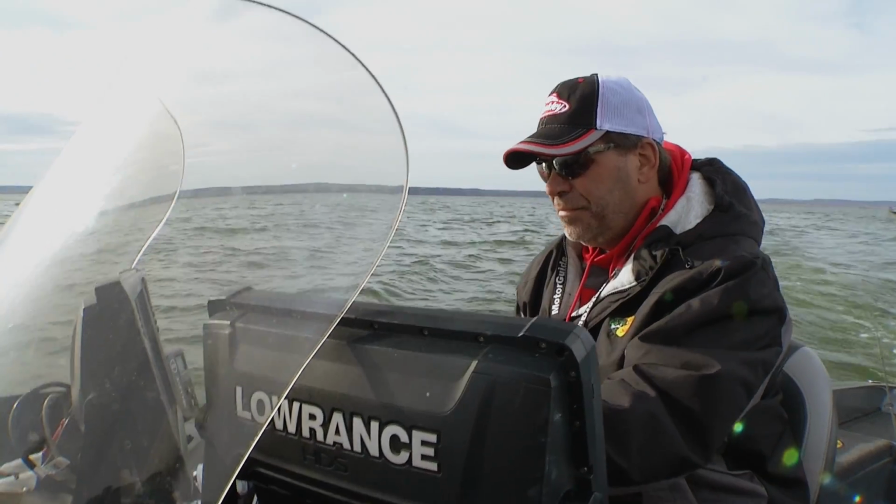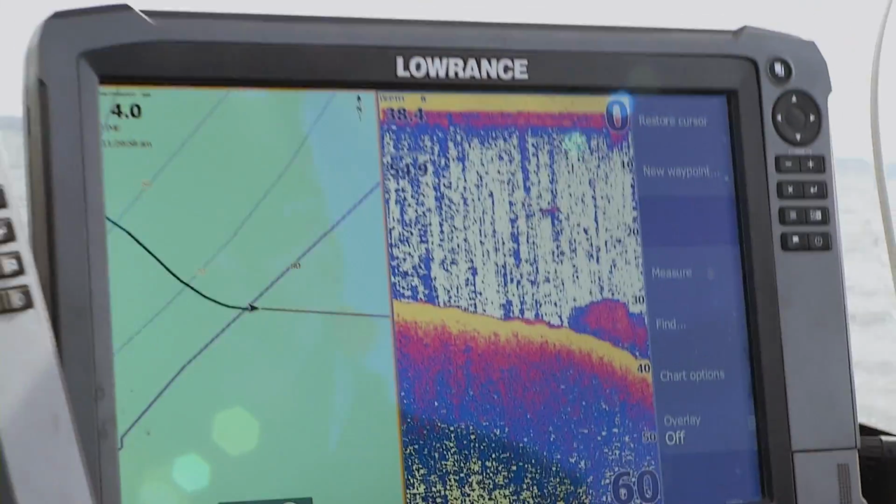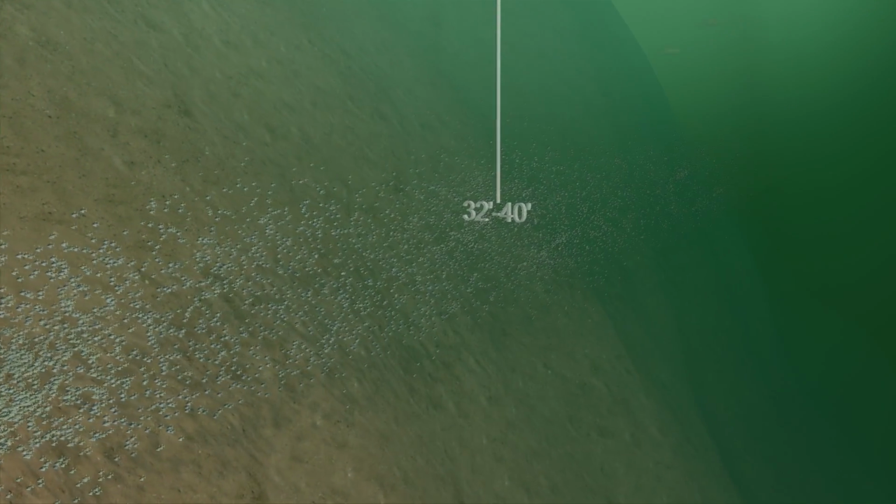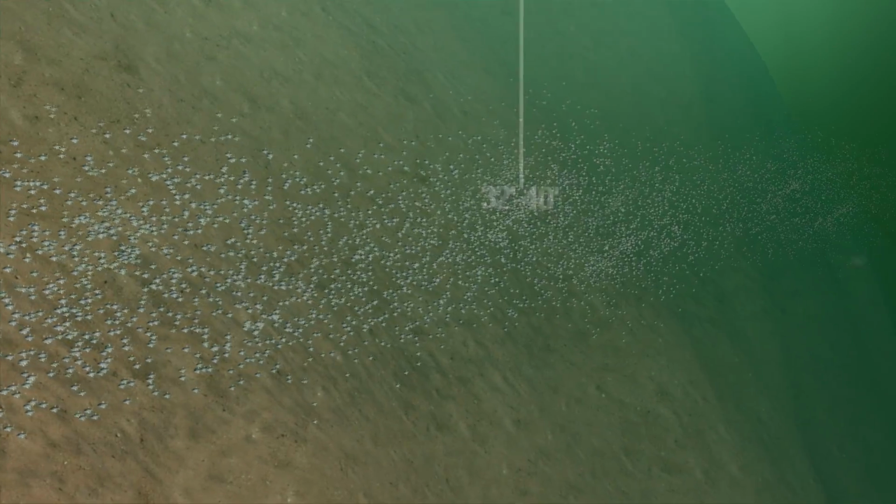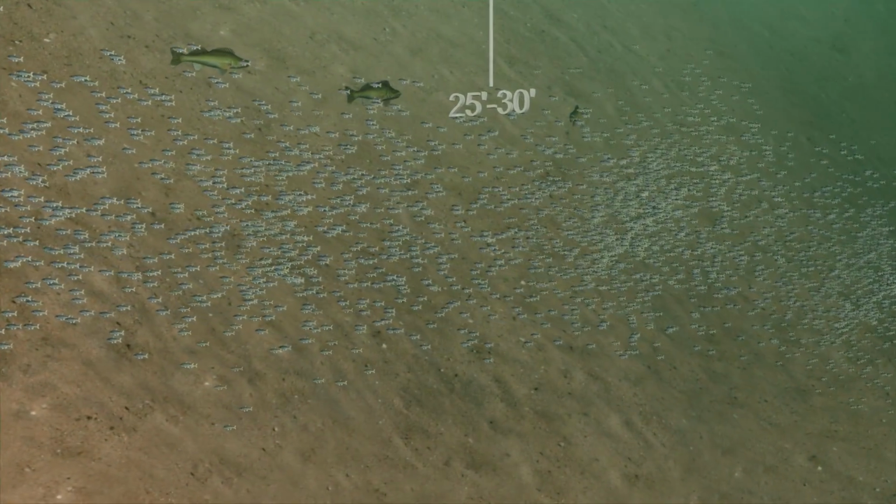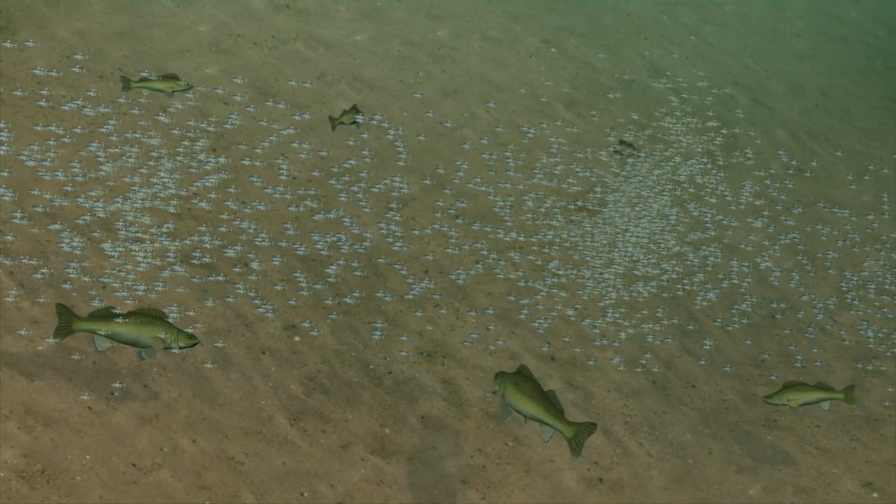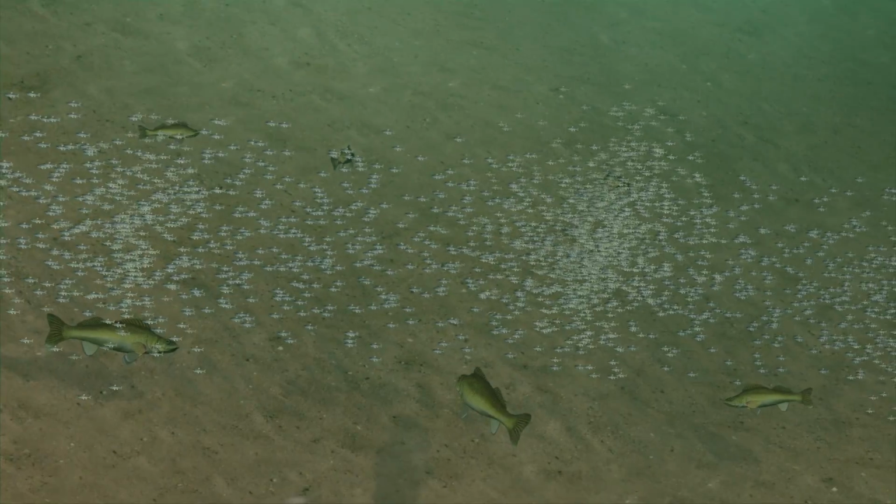A lot of the fish that we're finding are related to the smelt. There's a pretty hard band of smelt, like a concentration of them, from 32 to about 35, 40 feet. And what we're finding is that up on top of them, like in 25, 30 feet, we're finding a lot of the smaller fish. Down in the smelt, we're pushing the smelt around a hair deeper. That's where we're finding the little bit bigger fish.